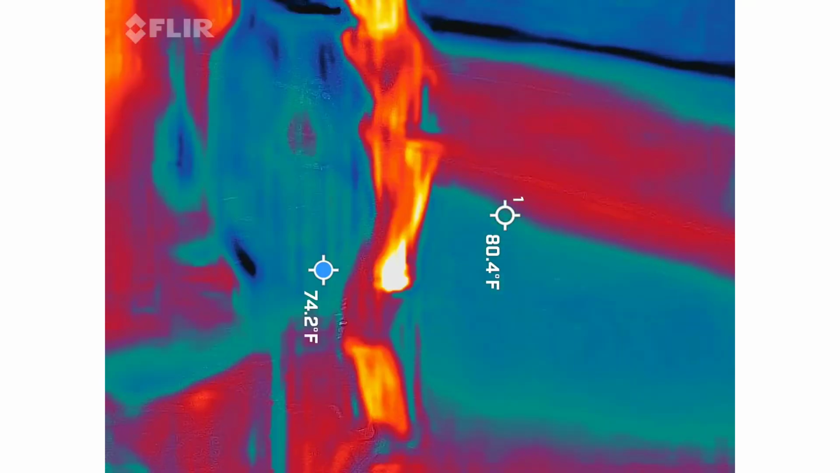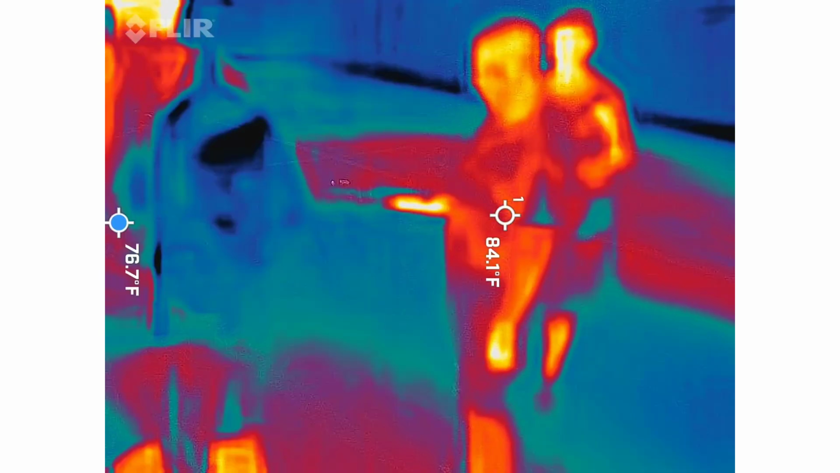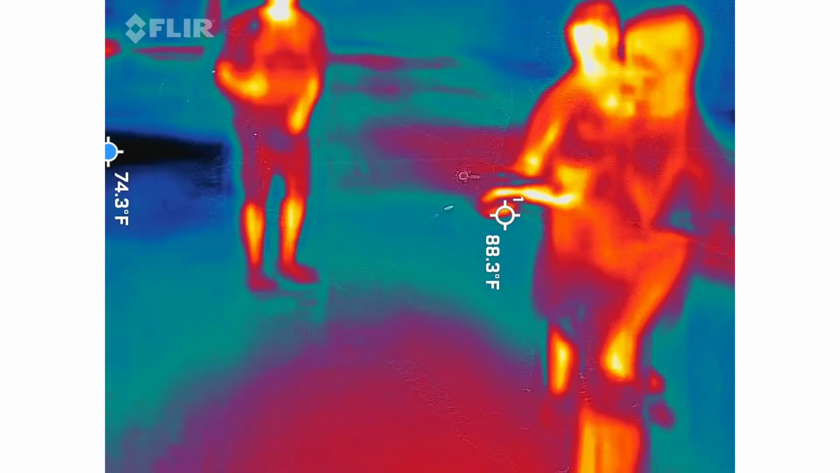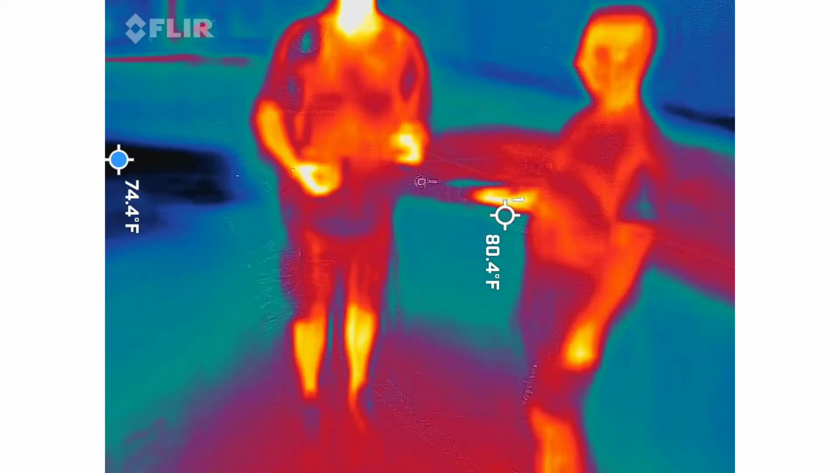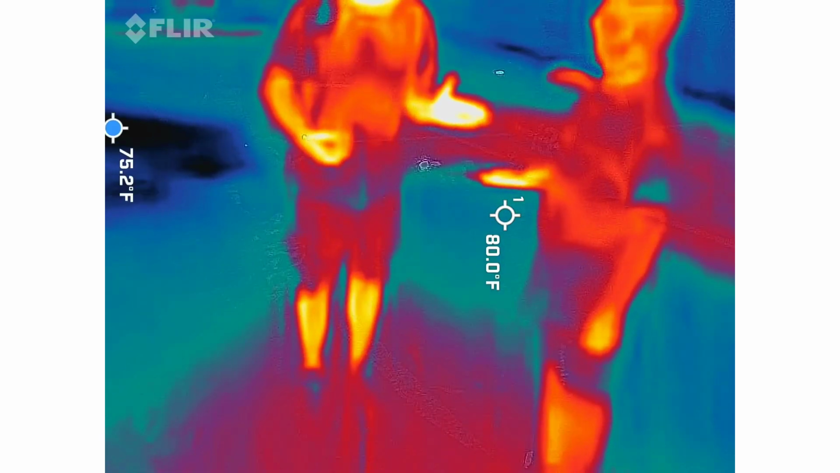There's nothing going on over here. Nothing. I've got no other indication. So he's got something influencing his antenna right now. It's obviously not me. Click the reset. It's about had every color on there.